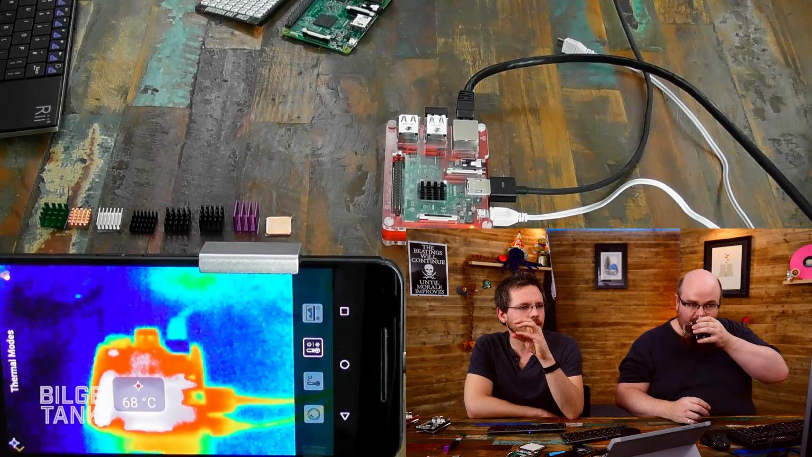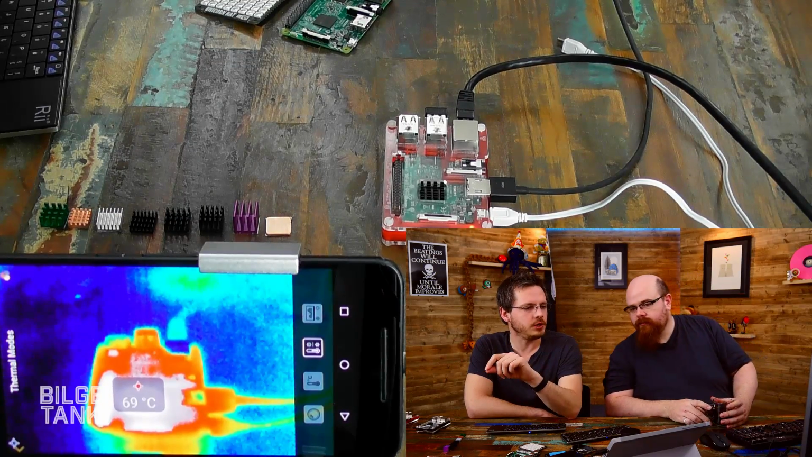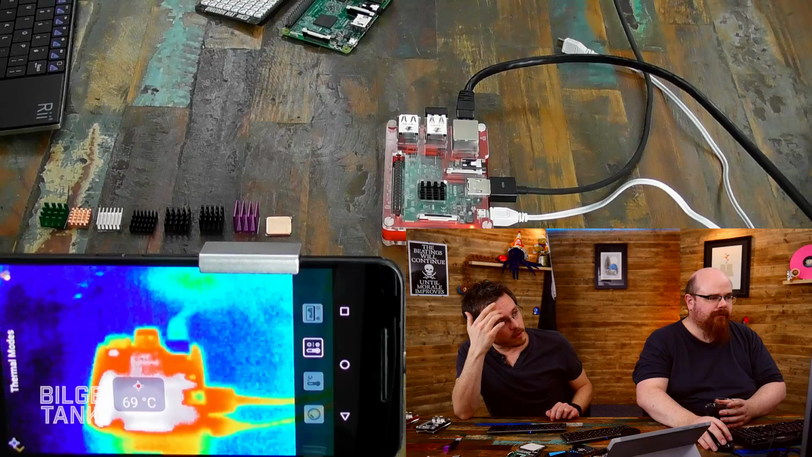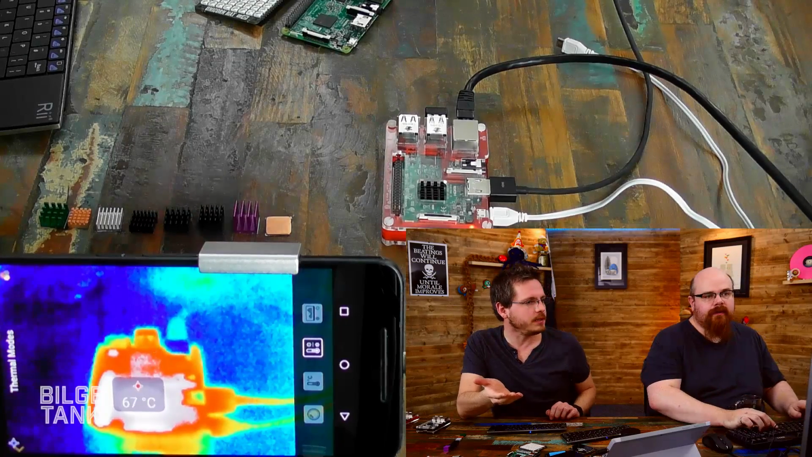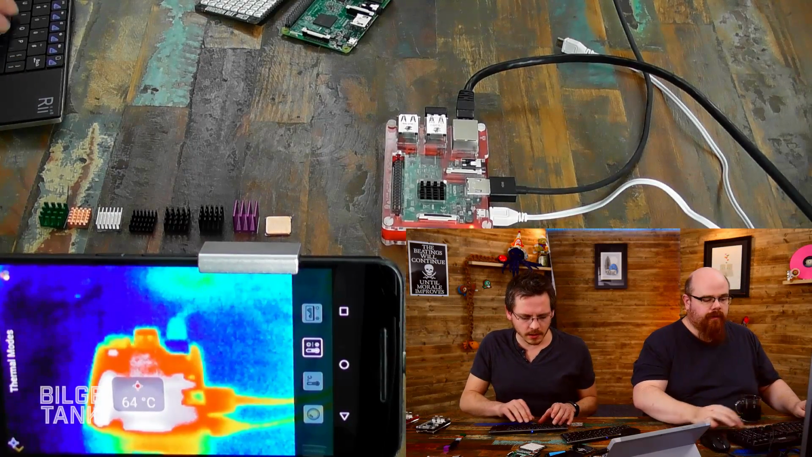It's only tasks that are really hammering the CPU, possibly the GPU as well, because we haven't really had a good go at hitting the GPU hard. But having said that, there are way fewer things where you would be hitting the GPU hard. I mean, stuff like Minecraft might be interesting. Yeah. Sandy has just put up the command.